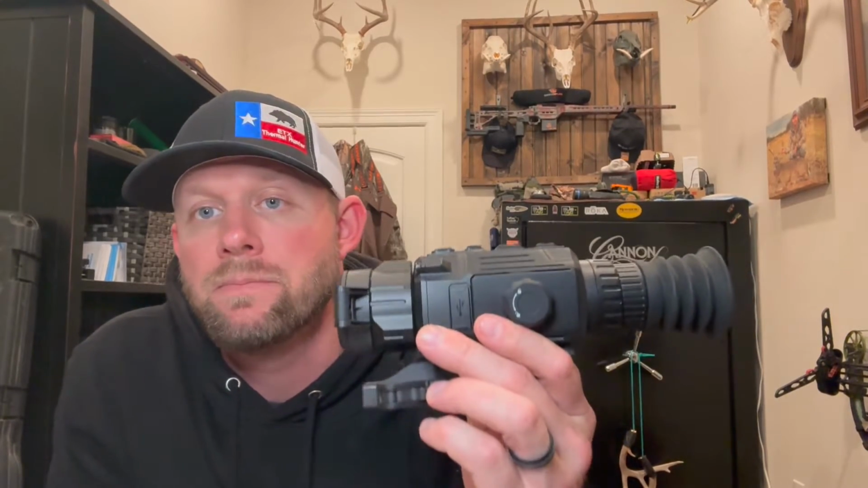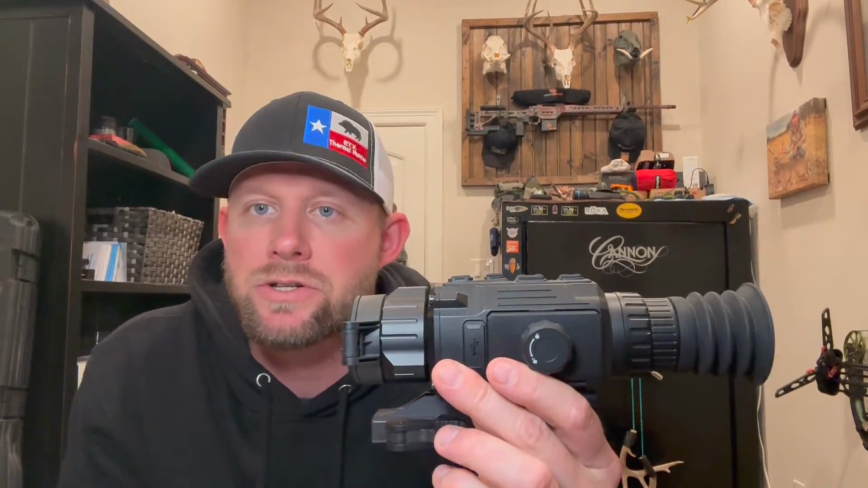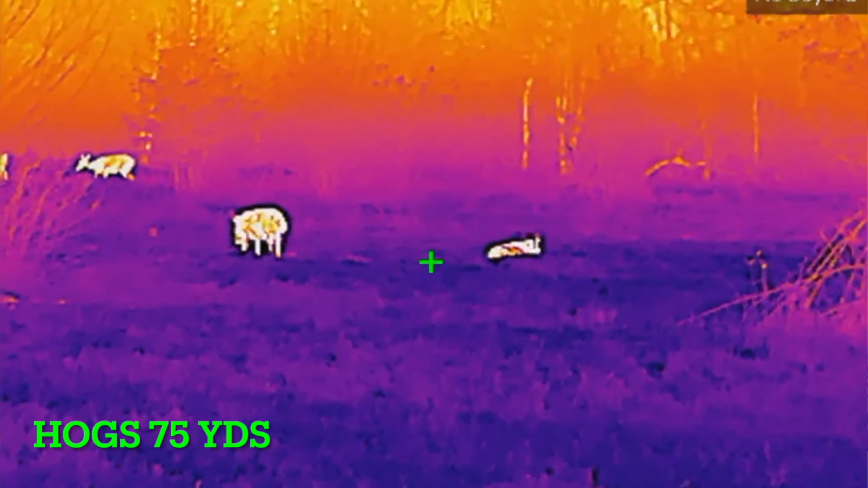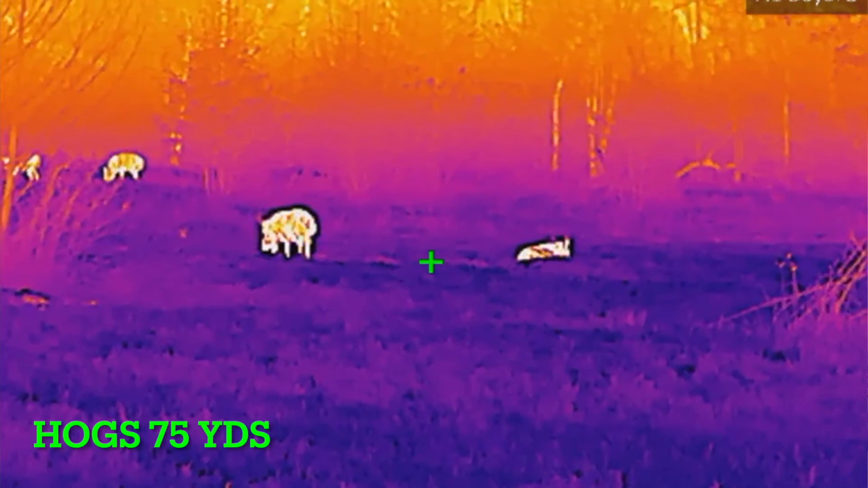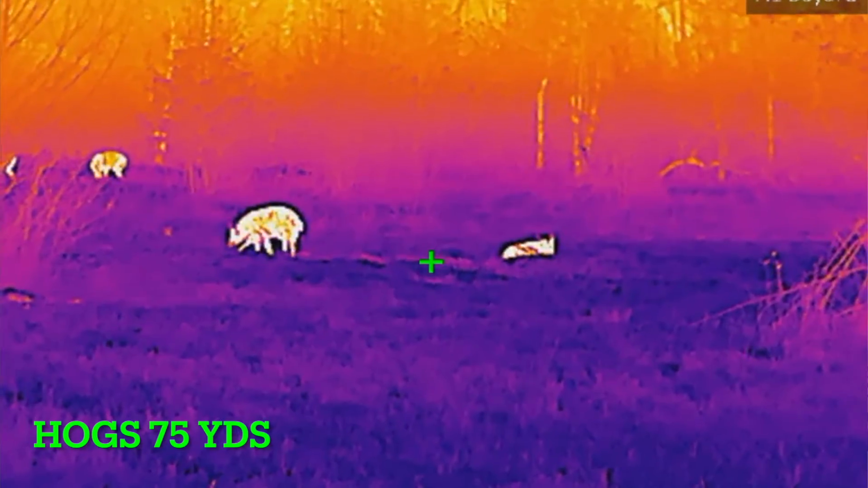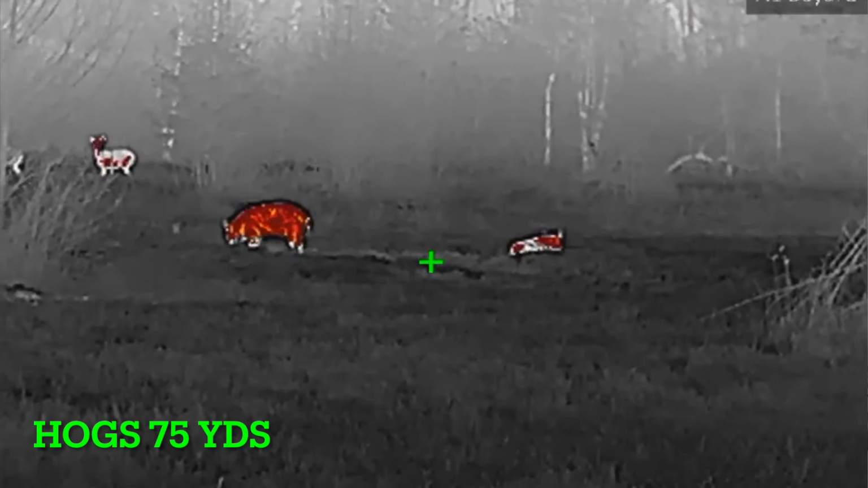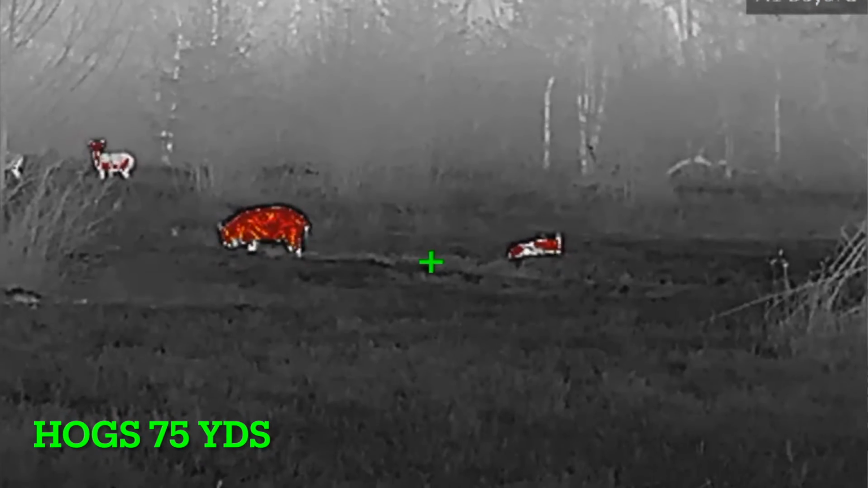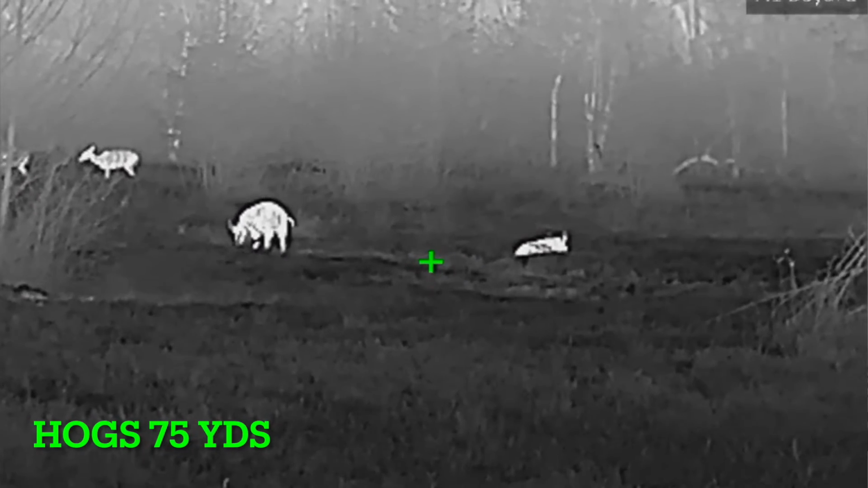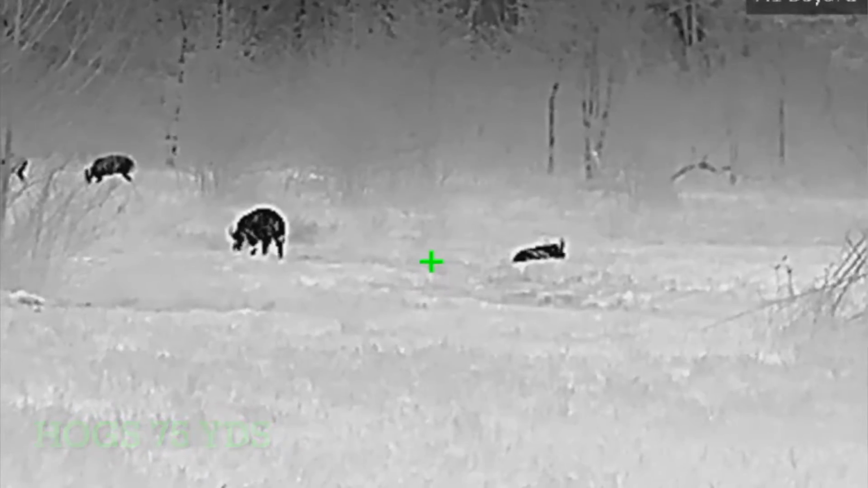$2,095. A lot of times when people do version upgrades or add features to optics, they always come with a price increase. AGM didn't do that. AGM knew that a lot of people like this model and listened to a lot of the feedback that people were giving on what they wanted in the Rattler line, and incorporated a lot of that feedback into some great upgrades for the version 2 model and kept the price the same. So we'll do a quick walk around and jump into some of the differences of the version 2 and what you get over the version 1 with the Rattler TS25.